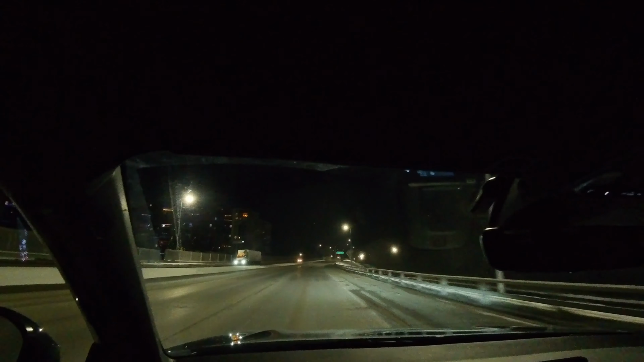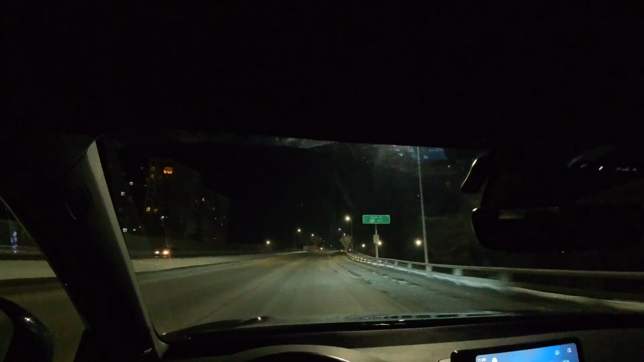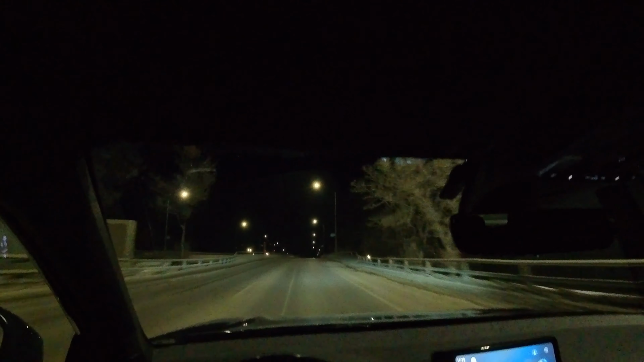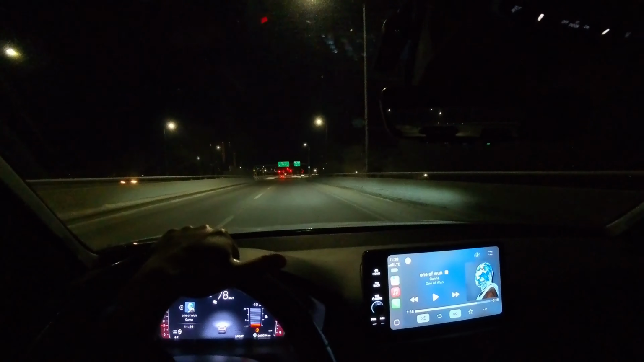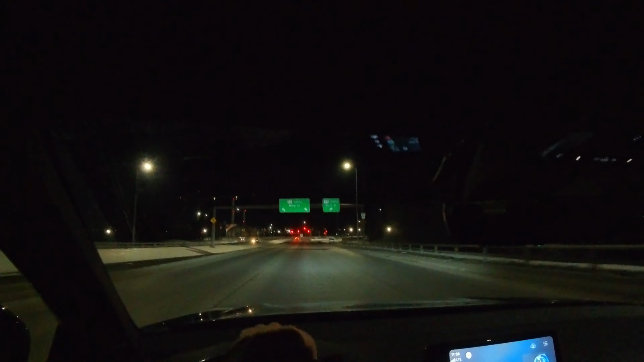Because it's so light, so it's able to really turn, and this has a limited slip as well. But yeah, if you're looking for a fast car, you're gonna have to modify this thing, man, because it's 200 horsepower stock. It's pretty low, but this car is light.